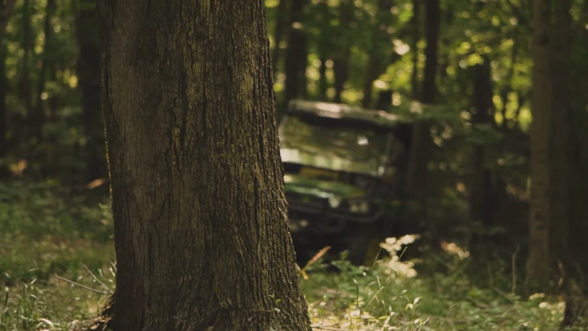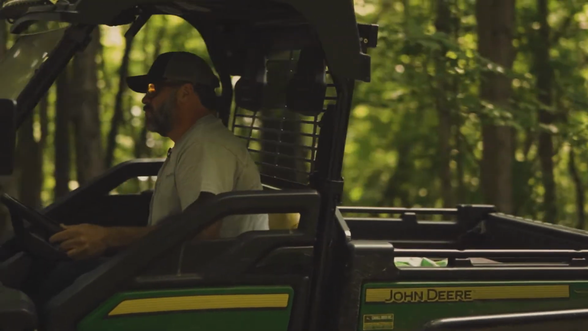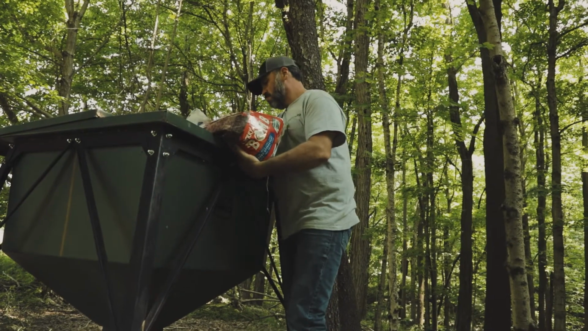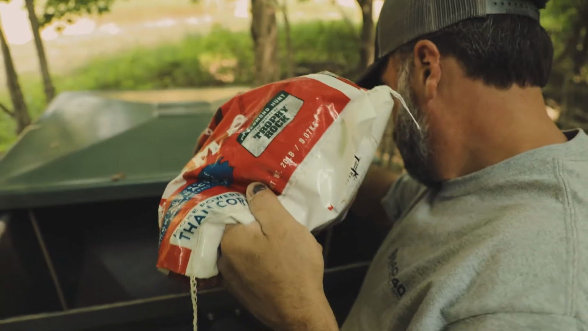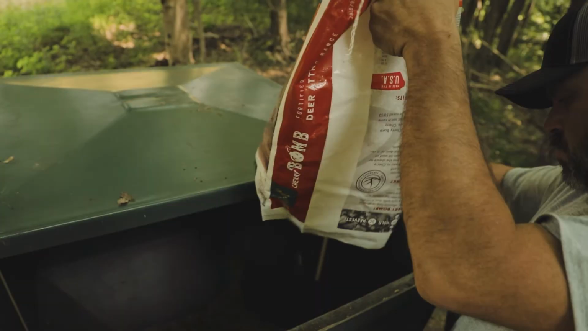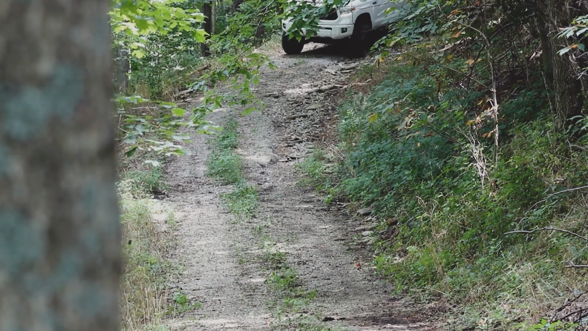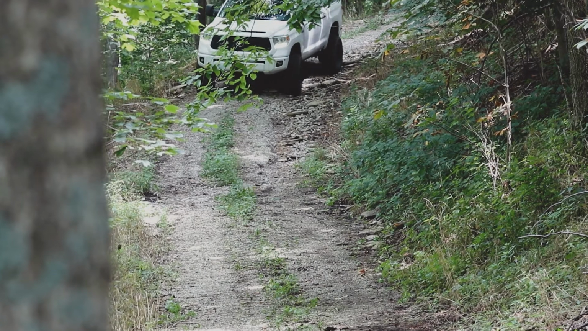Most of the time when I go to refresh a mineral site, I'm kind of anal about it. I'll jump up on the seat of my side-by-side, step around the cage, step in the bed, and I'll do all my mineral site work out of the bed of the side-by-side. I don't need to get on the ground, and then I'll jump down. If you're doing it in a truck, it's a little different situation.